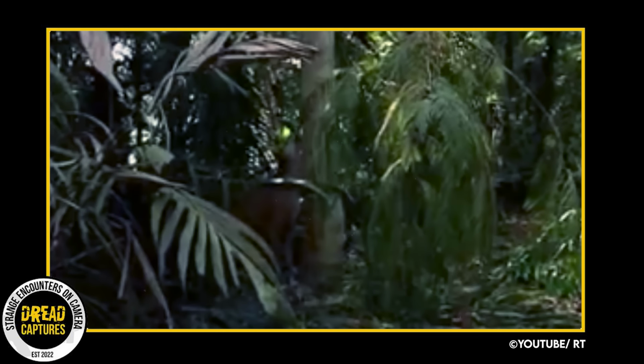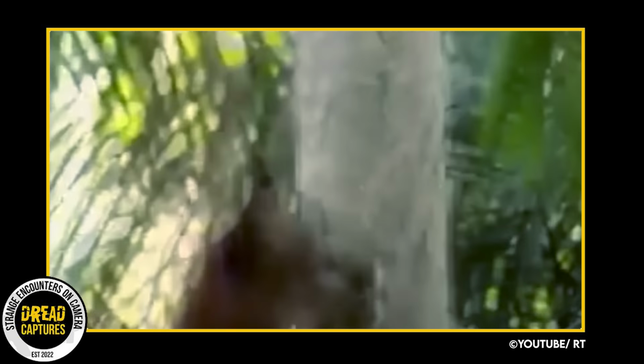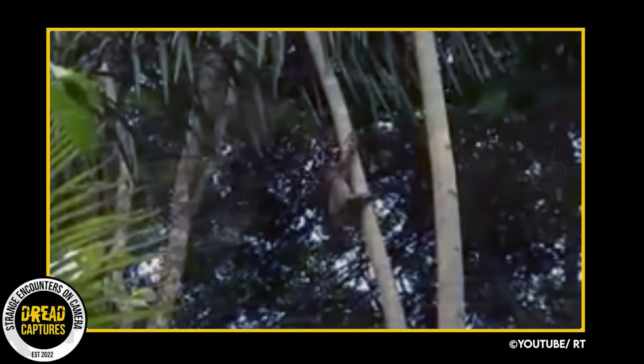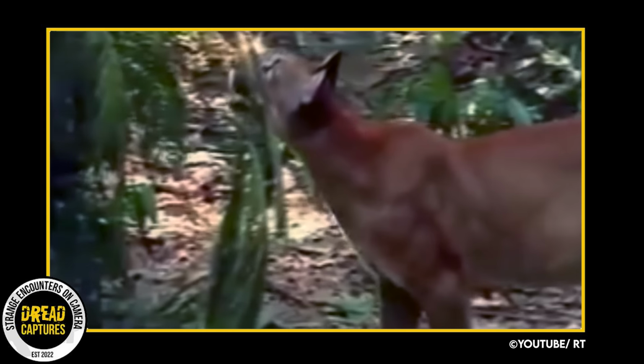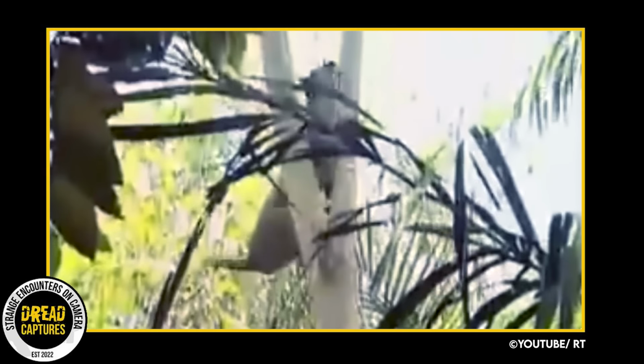As we all know, sloths are, well, they're sluggish creatures. They typically spend their entire life high up in trees. Unfortunately, one such sloth found itself in a precarious situation when it was spotted by a hungry cougar.